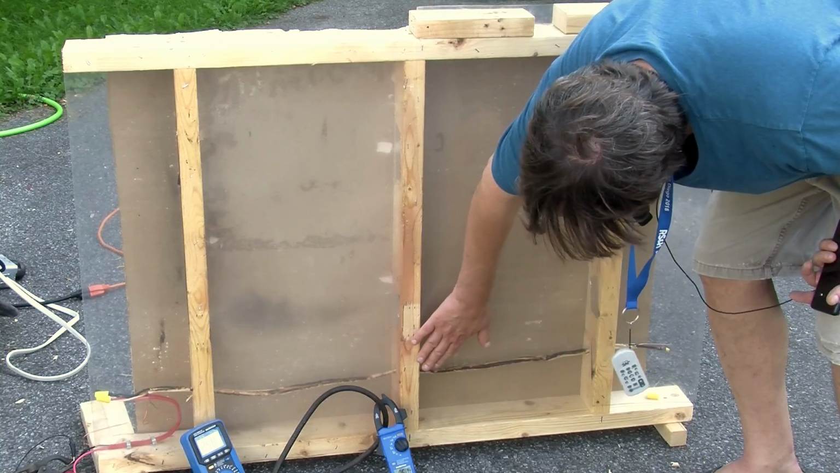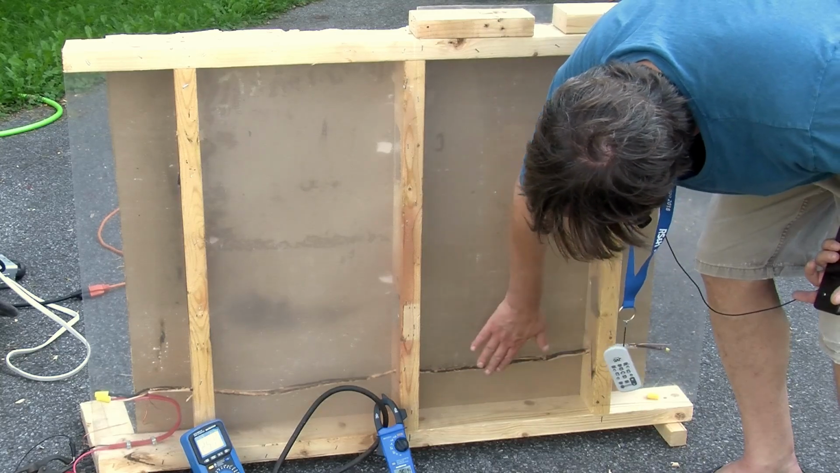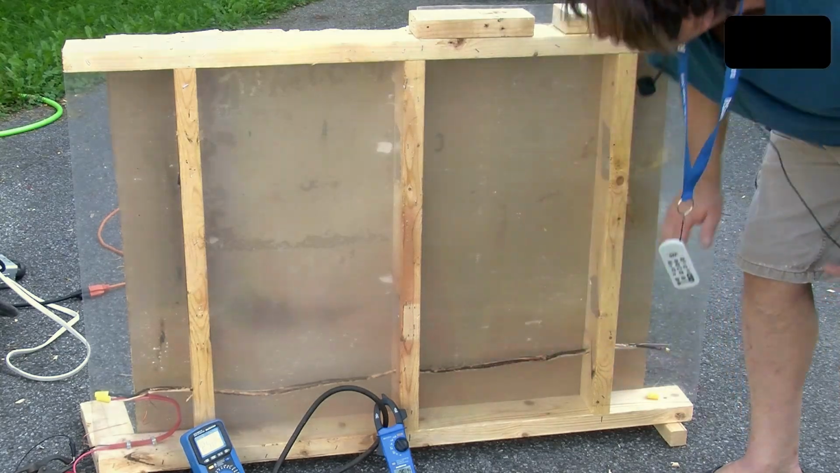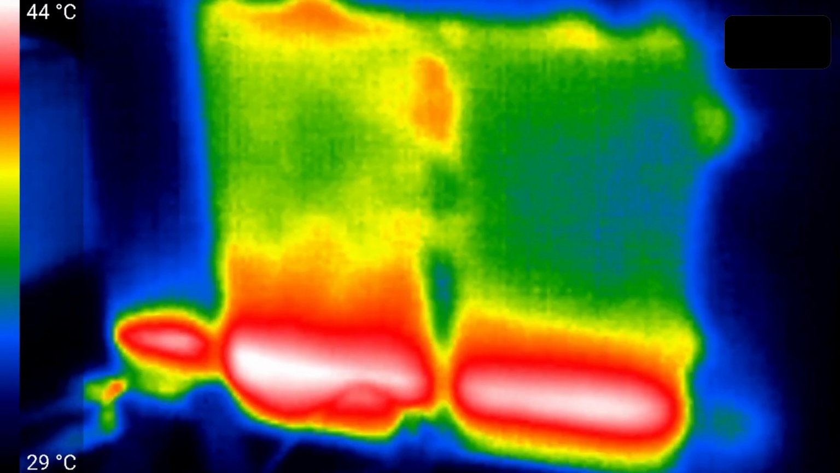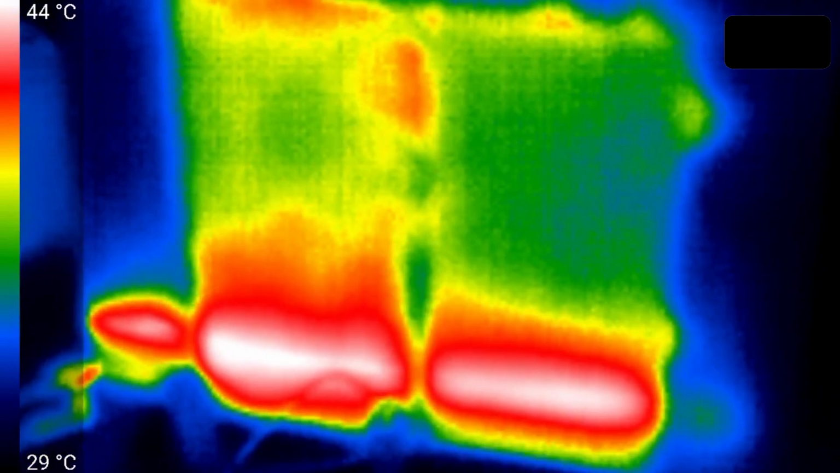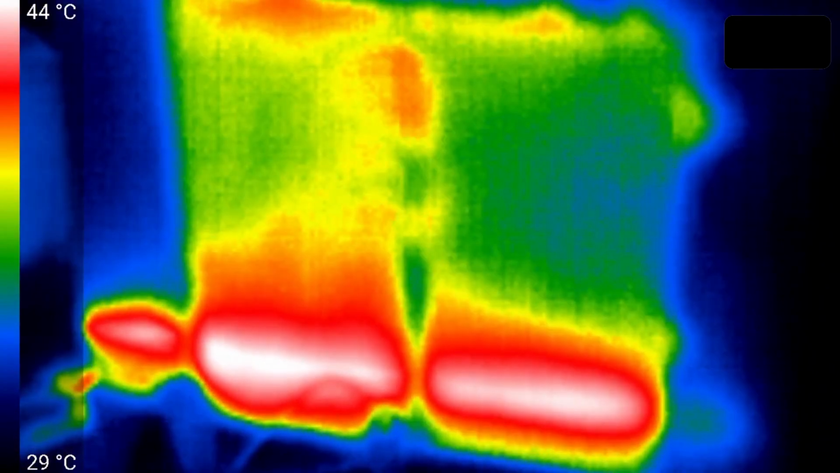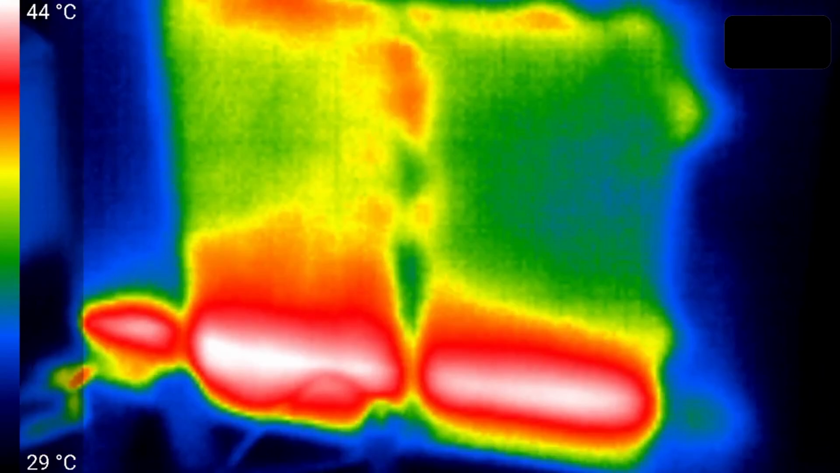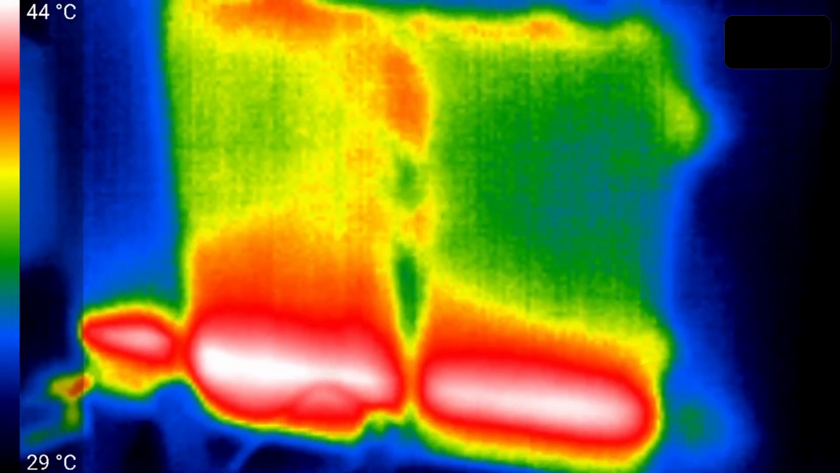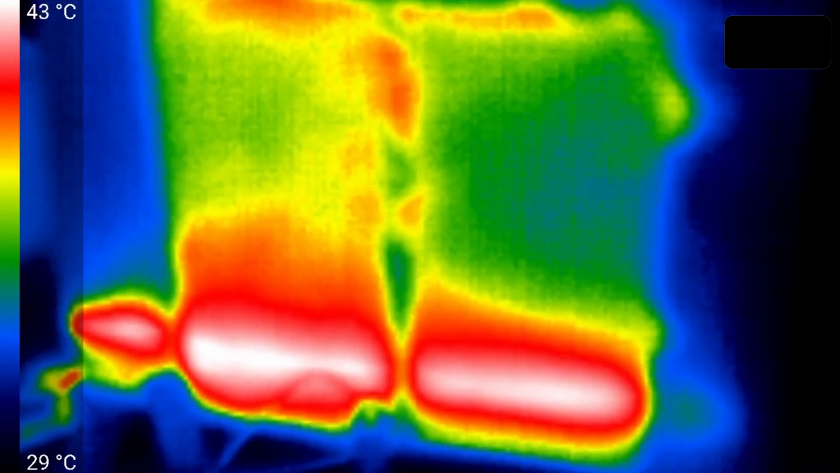I can see some smoke coming from this side of the wire. Not so much here, so I'll bet you the short's around here now. And just looking at it from the outside, it looks like halfway through the left panel, there's quite a bit more heat on the left side. So I'm not sure if that means the short has now moved to the center of that panel or not.